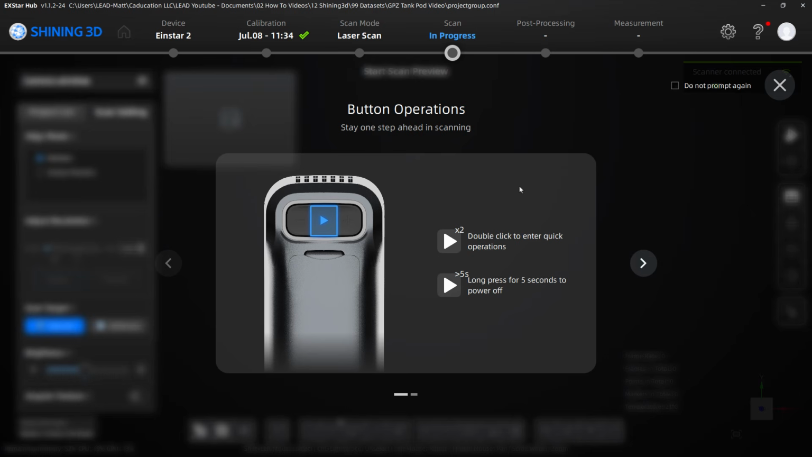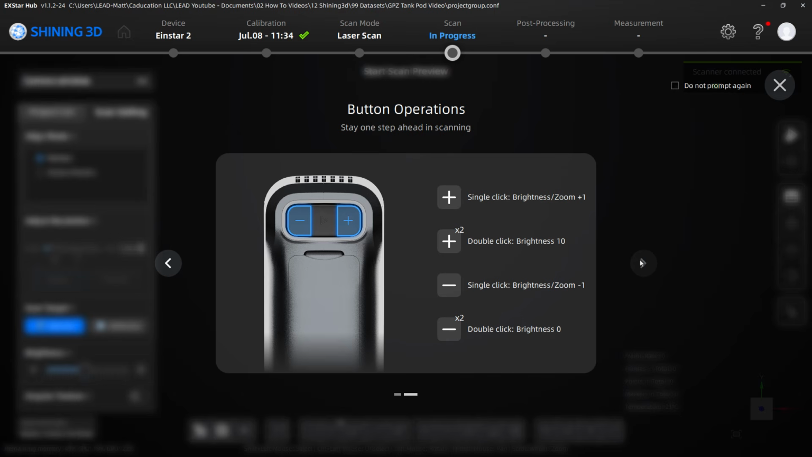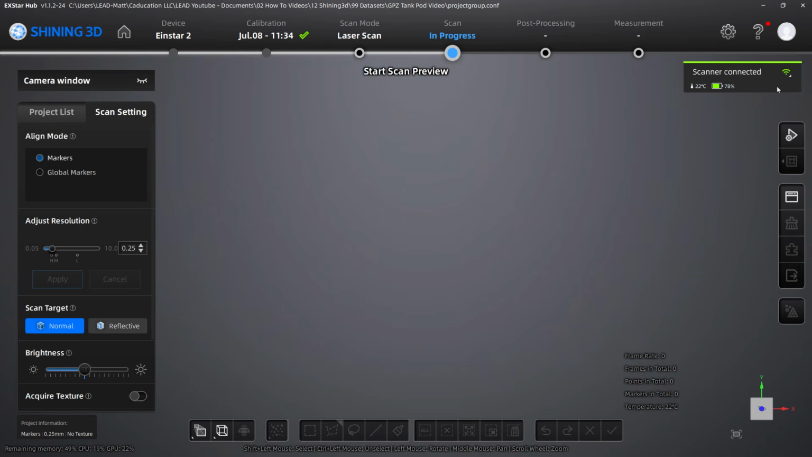Now, if you've not used the ExHub before, there is this pop-up, and I'm going to leave it on, but it kind of tells you what the buttons do. There is a lot of things that you can do, like double click for quick operations, plus or minus for brightness and things like that. I generally don't fool with that because I will forget it. I use so many different devices and different programs that remembering what a single click and a double click is going to do on this is not going to do me any favors. So I'm just going to leave it alone.